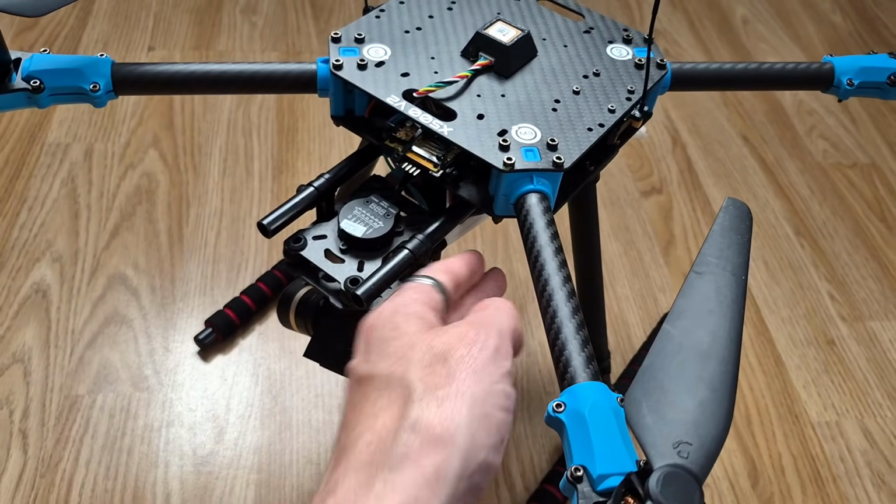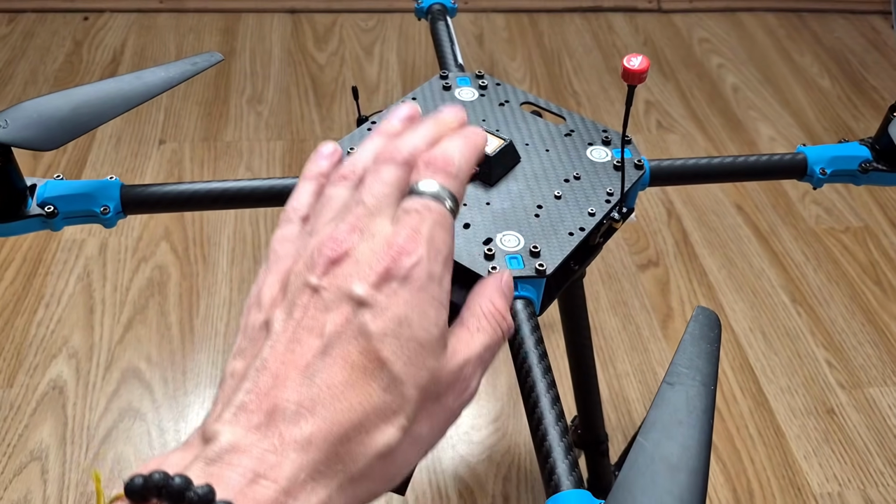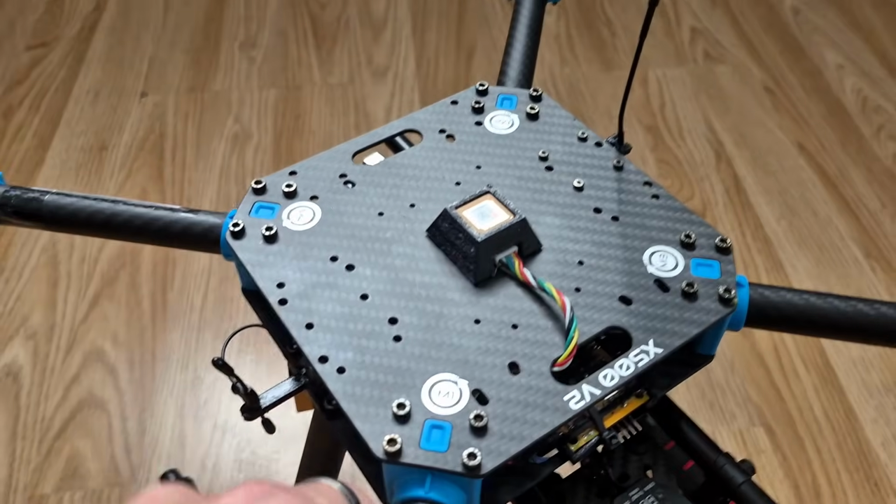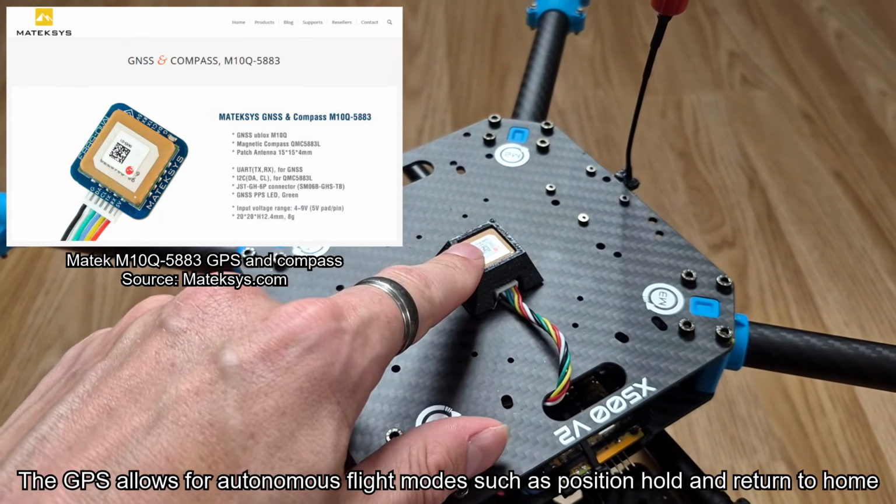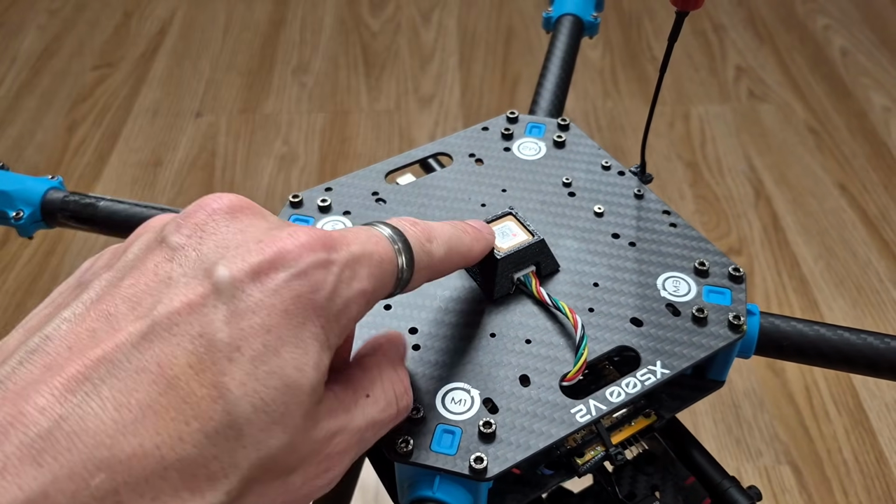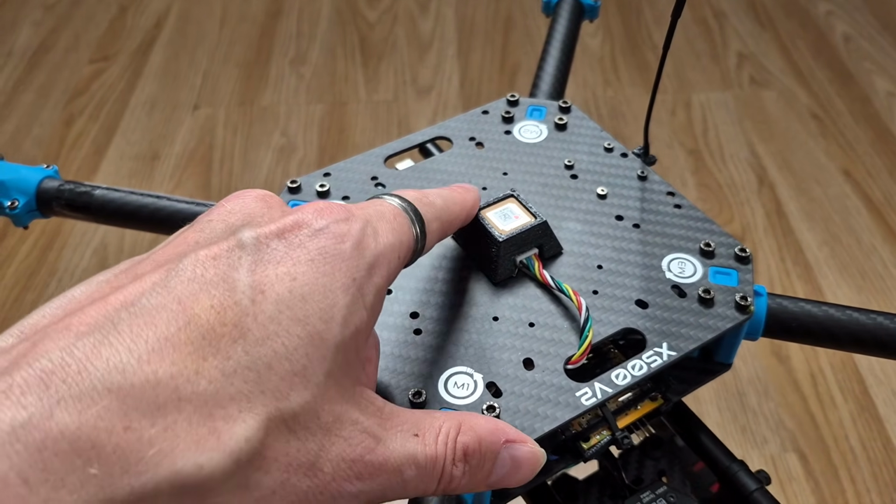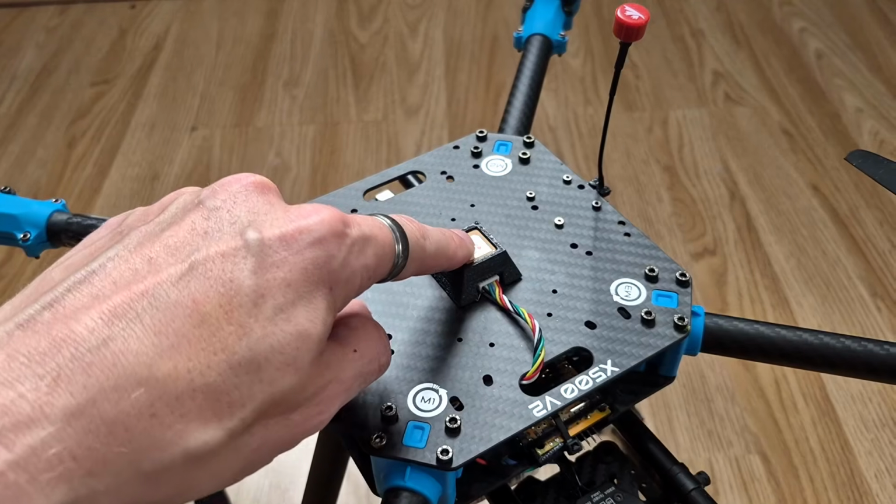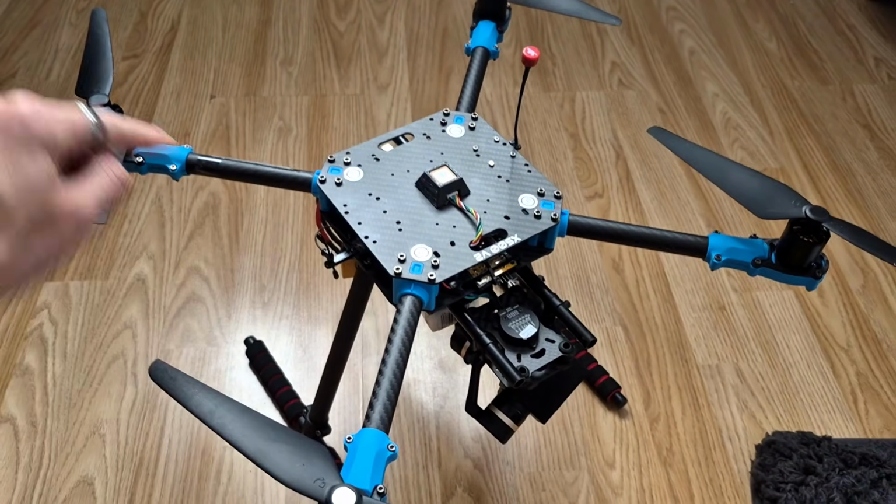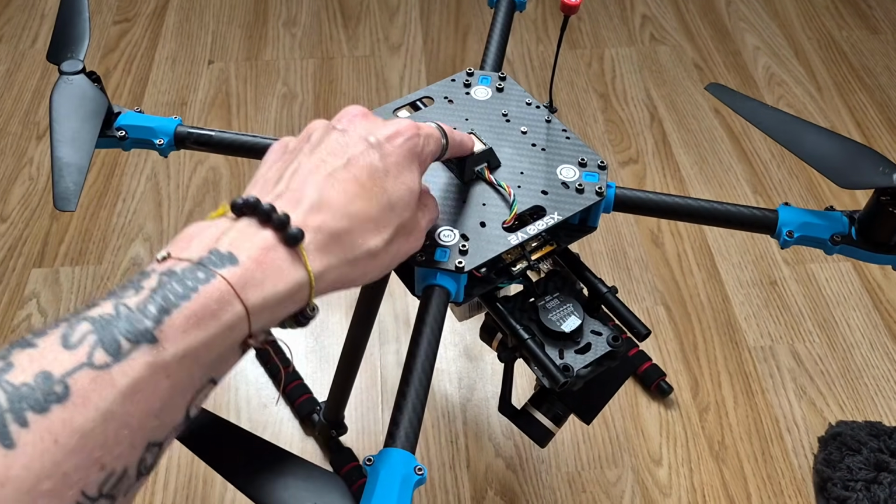So yeah, having that separation between the two means that the AI box isn't causing any interference for the GPS, which is good. Now, talking about the GPS, this is a Maytech M10Q5883 GPS. So it's not just a GPS, it's also a compass. I've just got it installed in a very basic little 3D printed mount here. The reason why I've installed it exactly there in the middle is because it's the point that's furthest away from the 4 motors. So hopefully the electromagnets in these motors won't upset the GPS.